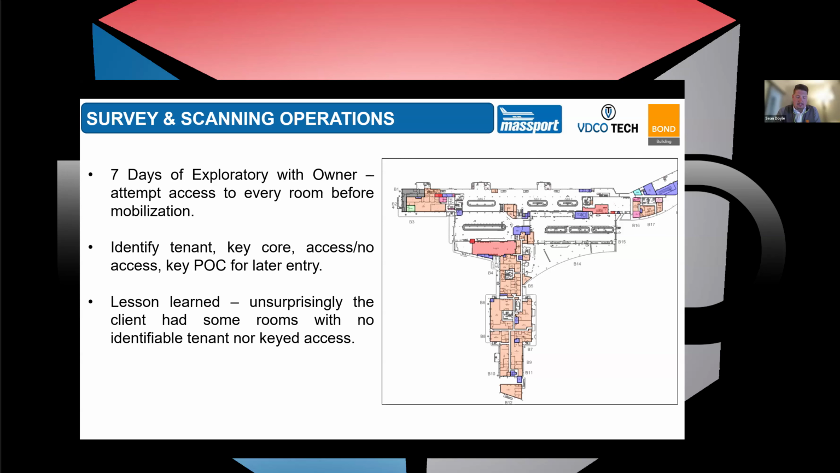And one of the big lessons learned from the first phase, which was Terminal C, that the other joint venture did, was that it was very challenging, very frustrating for that team to get access to some of these spaces. And Terminal C only has really one airline. But when you get into the retail and you get into the marketplace and you get to some of these other tenants, the Chick-fil-A's and the Starbucks and all these other things, key sets could be different from airline to airline. Key sets could be different from marketplace versus building maintenance.